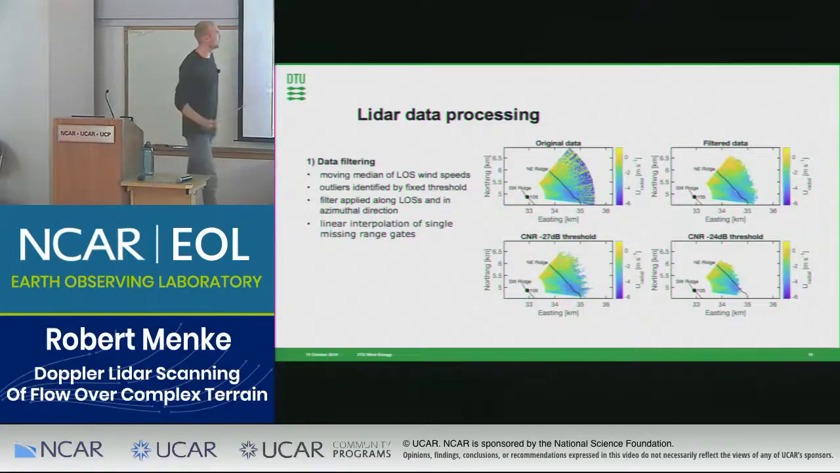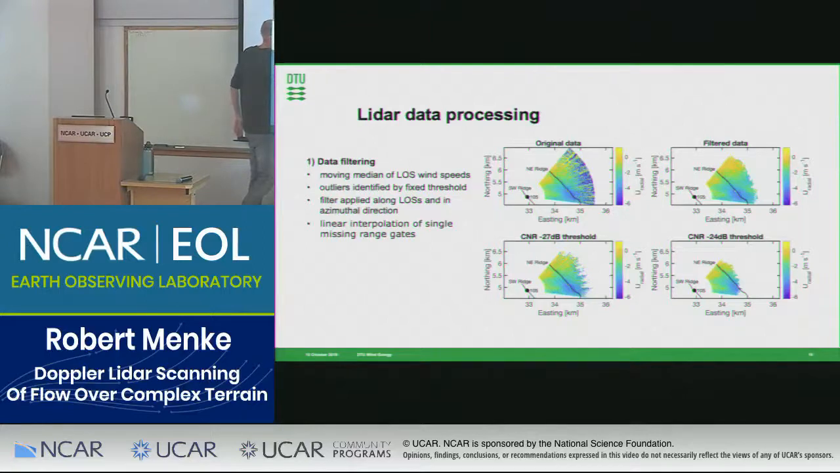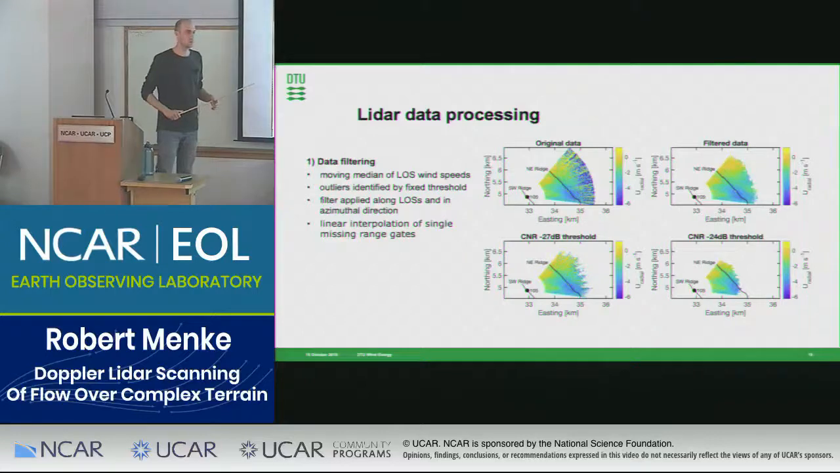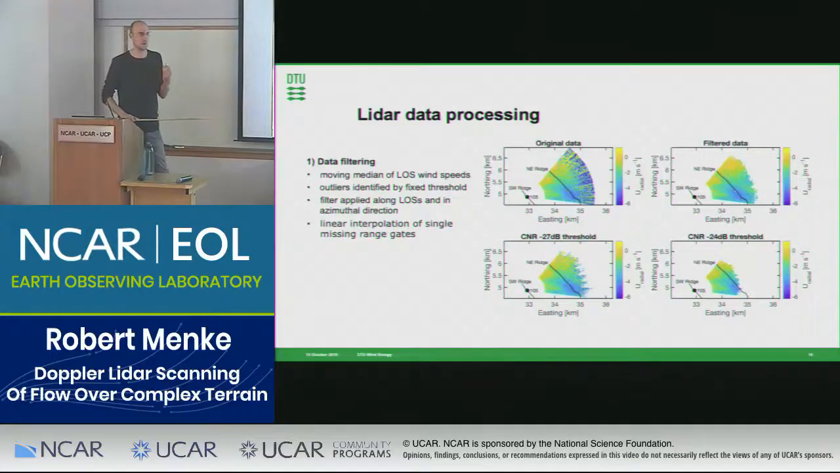Looking at the raw data, especially in the far range, there's a lot of scatter. We didn't have enough backscatter, so the signal quality was not good.